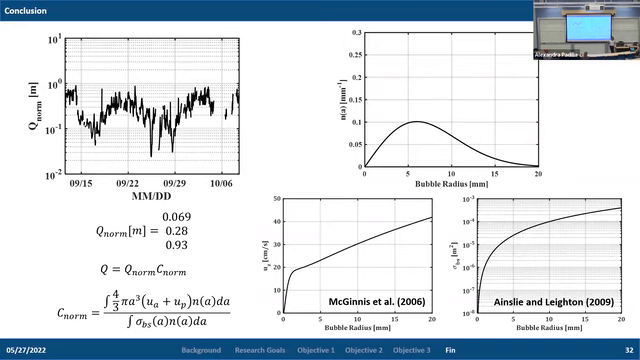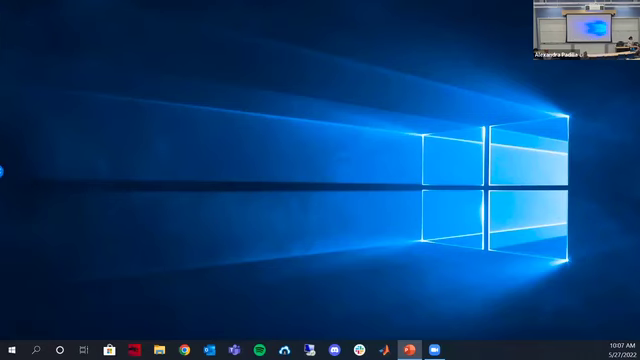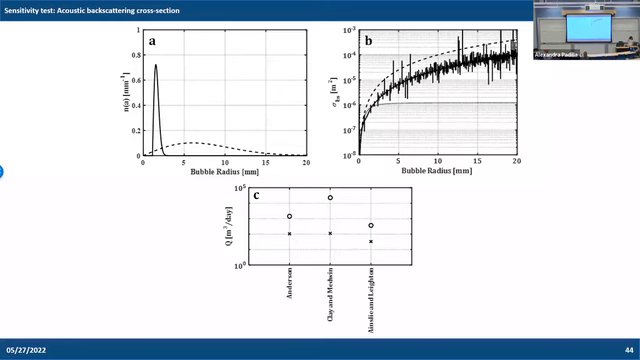Right? So I'm wondering, is it more important than using the correct model to actually say, I'm pretty sure this bubble isn't actually a sphere? I can answer that question. We did a sensitivity study. We used 2 different bubble size distributions, a narrow one and a more broad one.